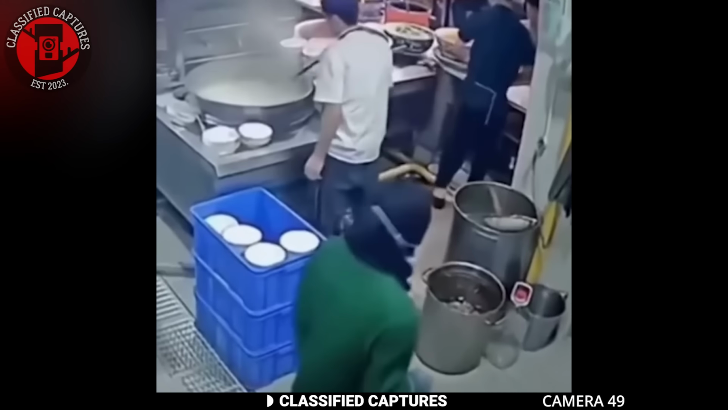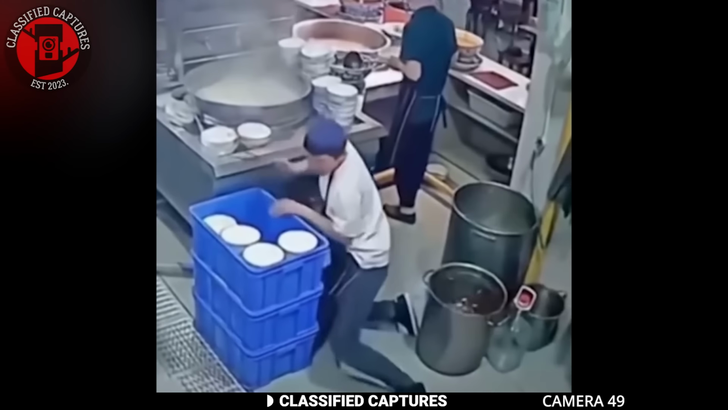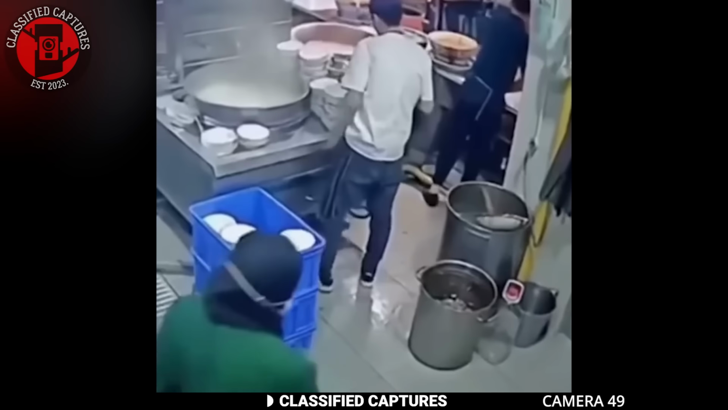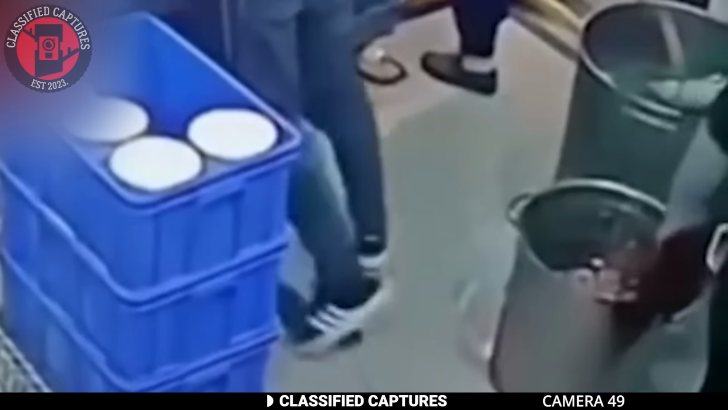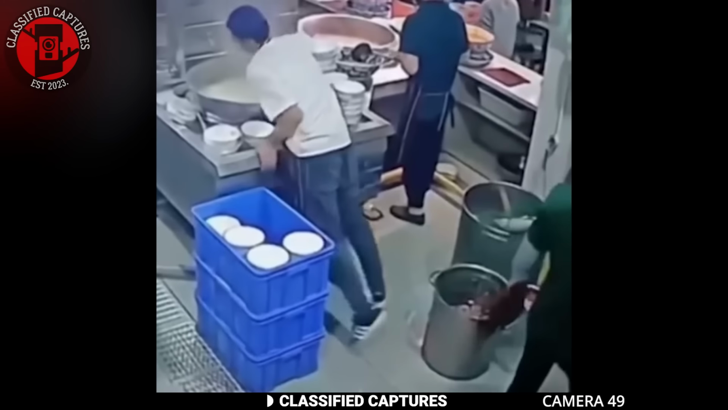It's important to mention that this man was handling a large cooking pot, and the slightest mistake could have resulted in serious burns, but luckily that didn't happen. Now let's focus on his fall. It looks as if an invisible force lifted his feet off the ground backward. None of the other chefs seemed to notice except for the one cooking beside him, and they both looked utterly shocked.